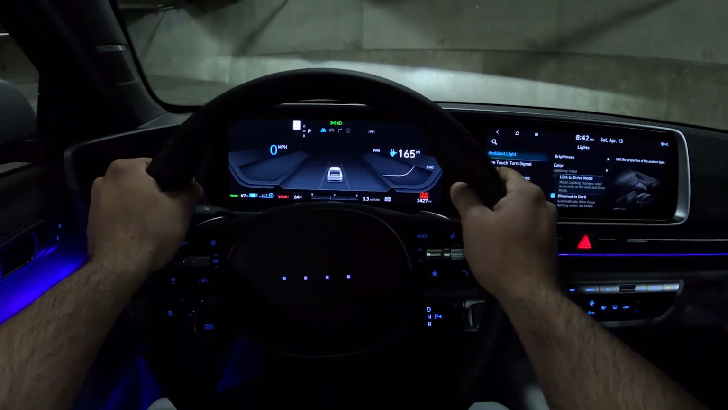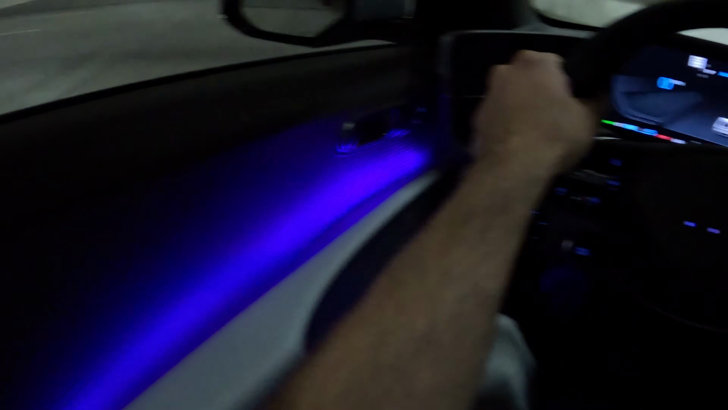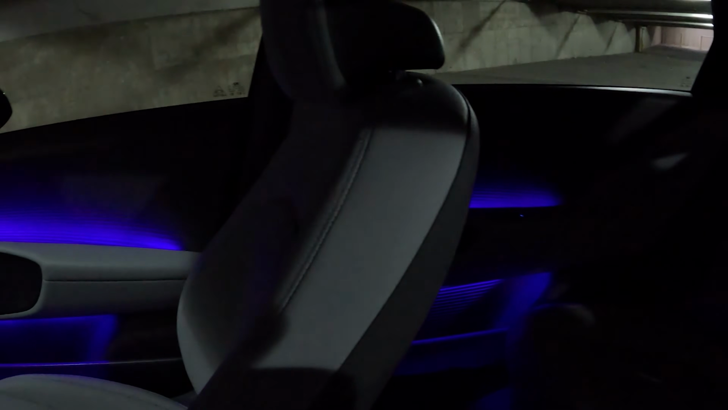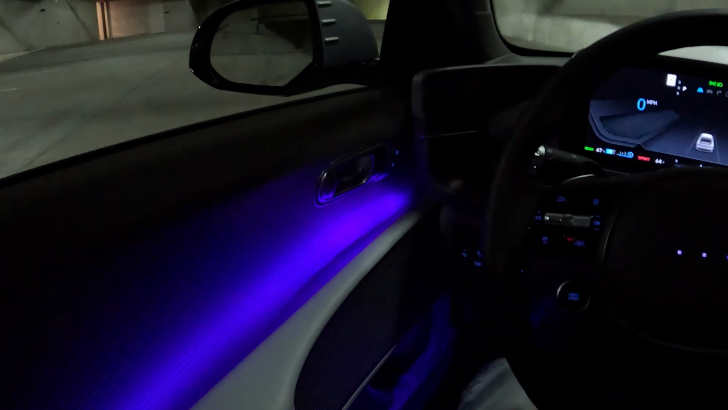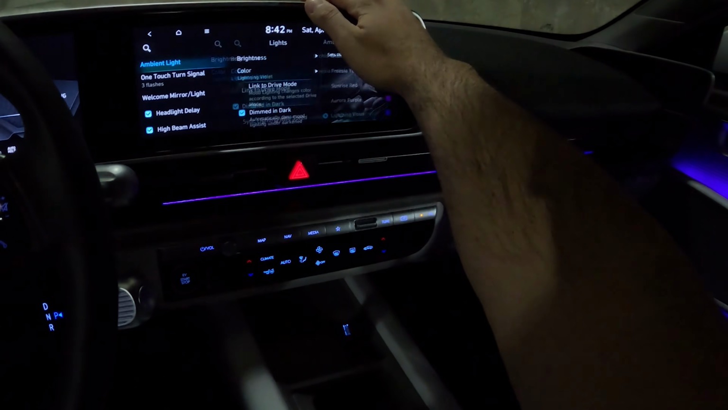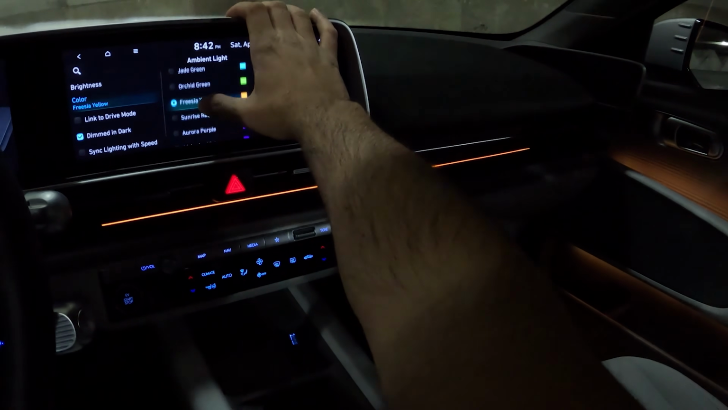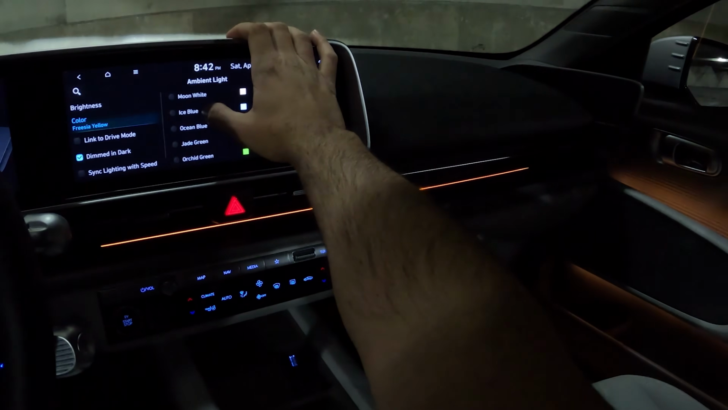Alright guys, so we're inside the cockpit of the Ioniq 6. If it isn't obvious already, how cool is this interior? I love this ambient lighting in this Ioniq 6, but it gets a little bit cooler, so check this out. You can actually change the color of the lighting. Let's go with an ice blue.